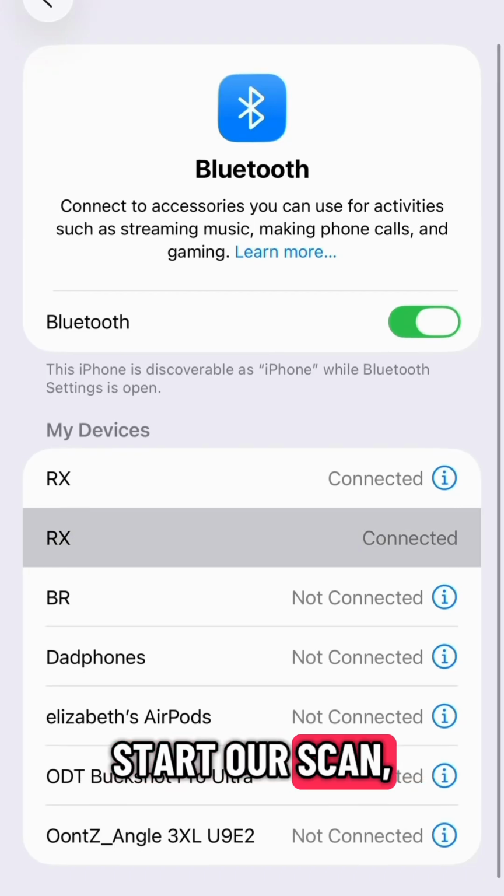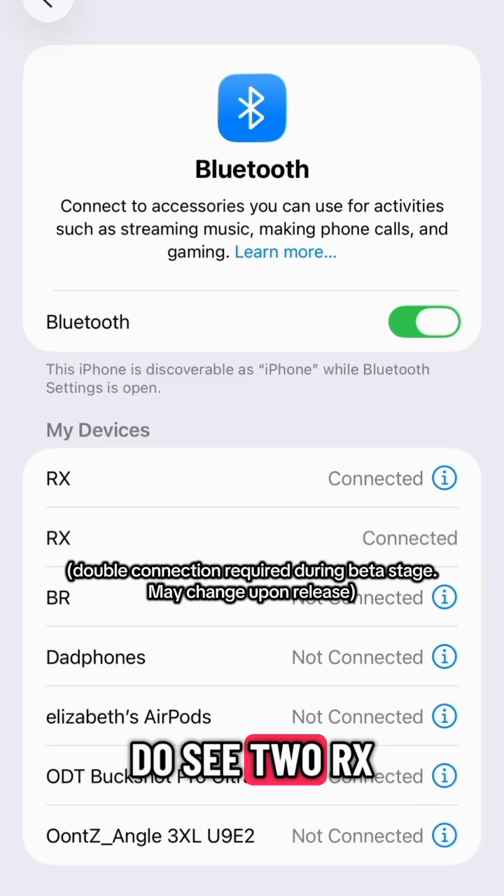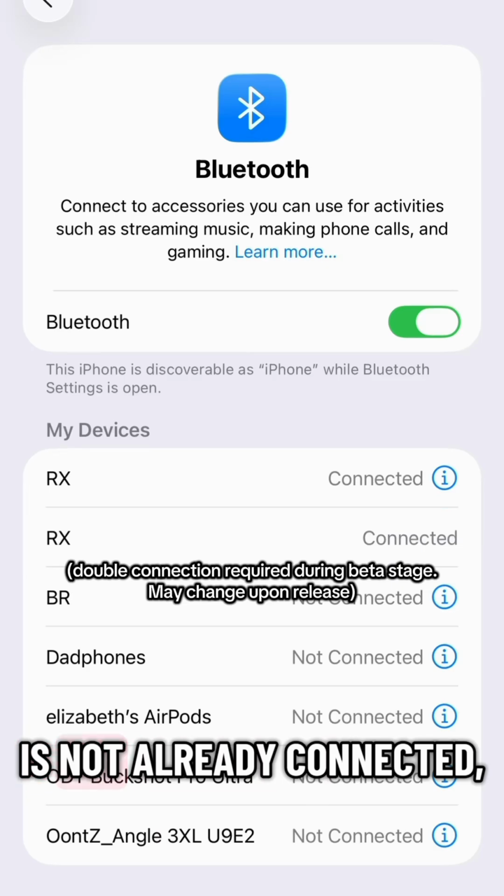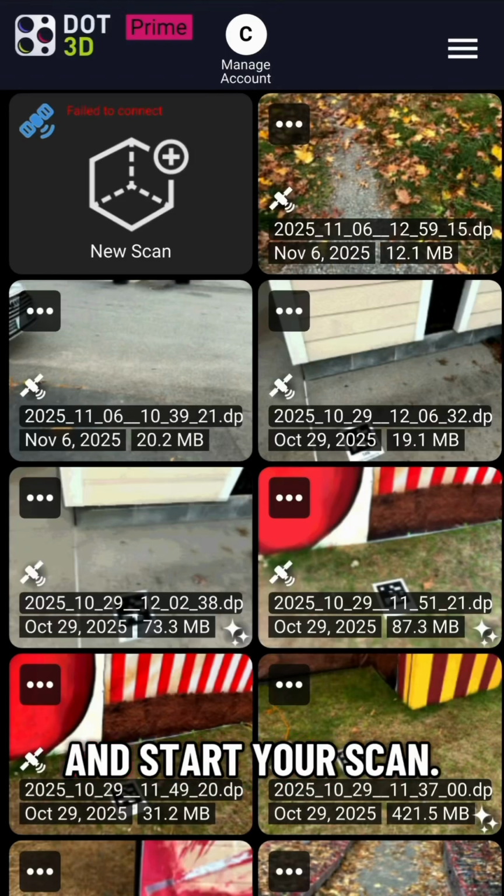Also, before we start our scan, we're going to switch over to iOS Bluetooth settings and make sure we do see two RX connections here. If one of them is not already connected, just tap to connect it, and then you'll be ready to switch over to Dot3D and start your scan.